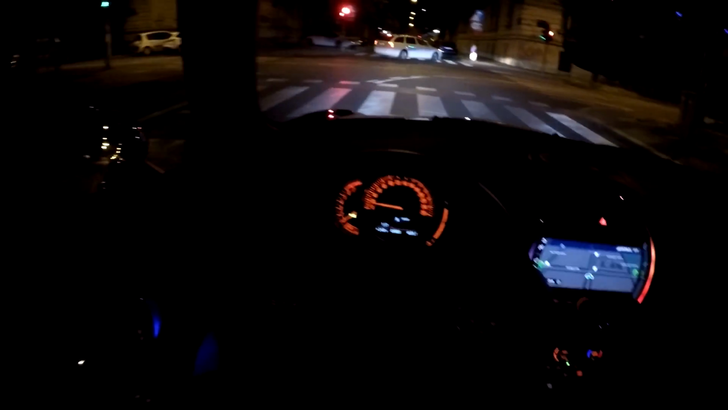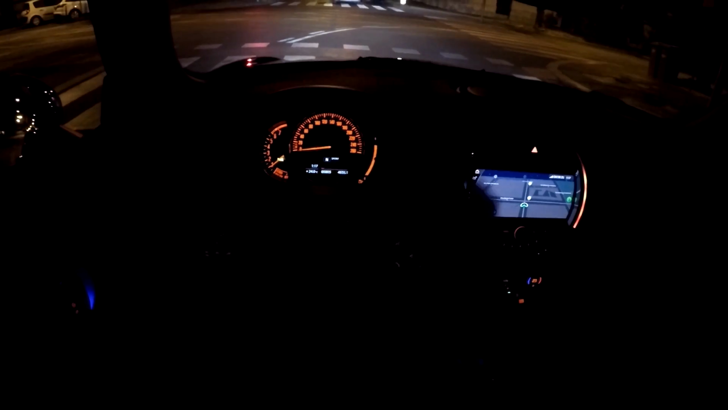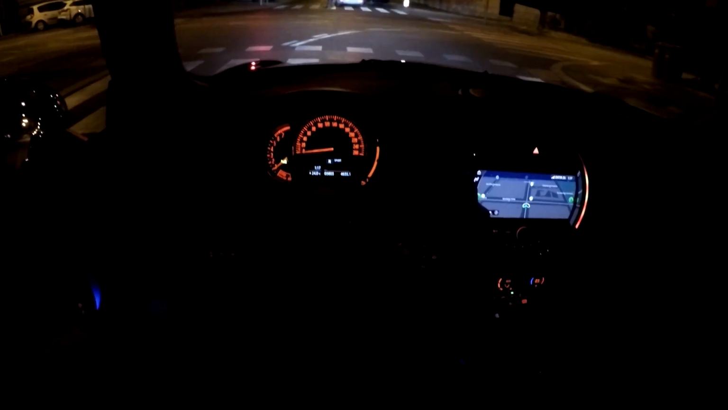On that note, I think we should call it a day, or should I say a night. So you saw the car, you saw pretty much the main features of the car, you saw the night point of view drive. As you can see, the car also has a nice sound for the 1.5 liter turbo engine. Navigation is over here with all the extra stuff which this car has.